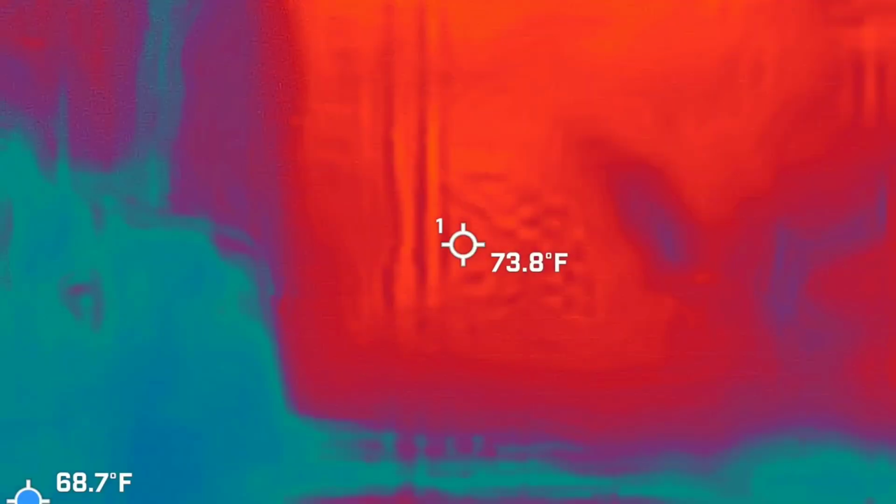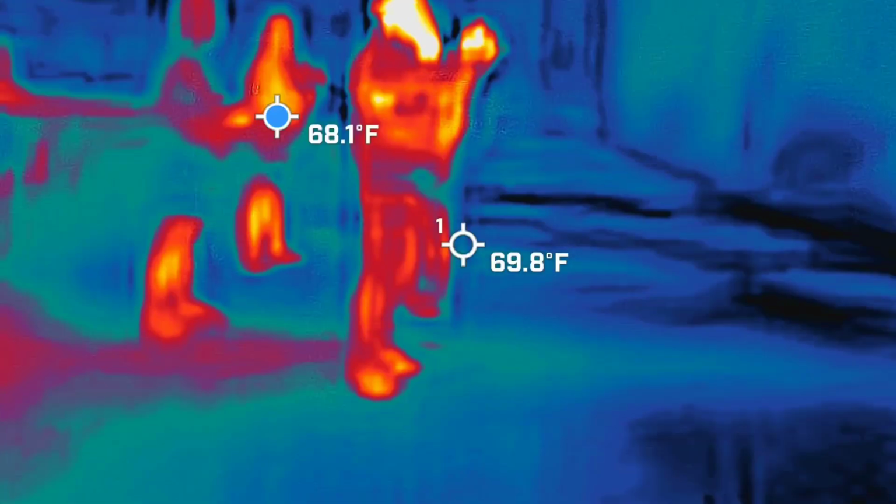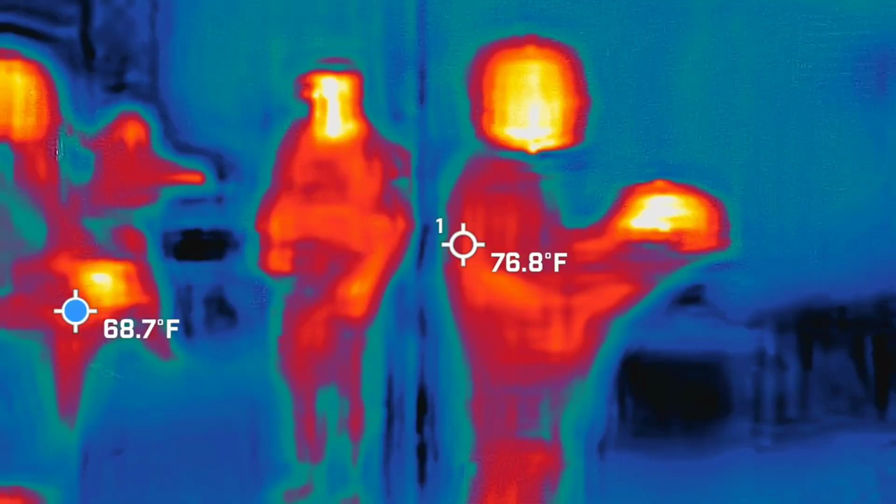That's the highest it's got. Talking about 1700s ghosts.